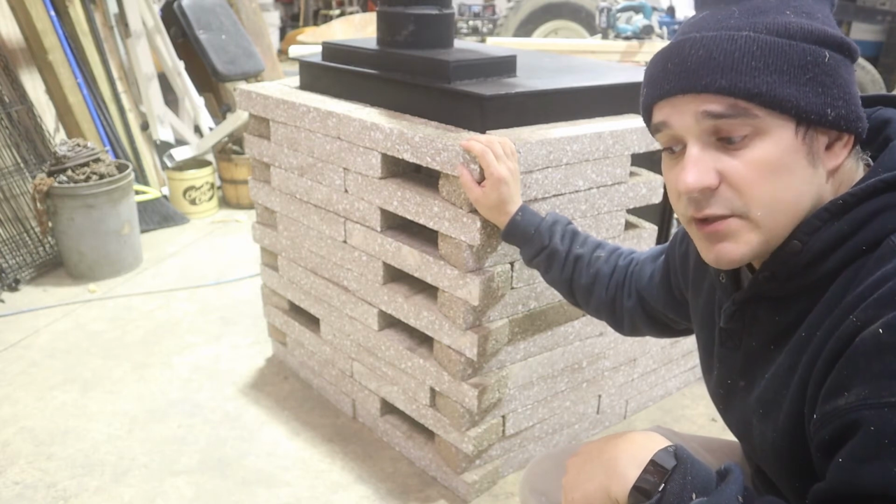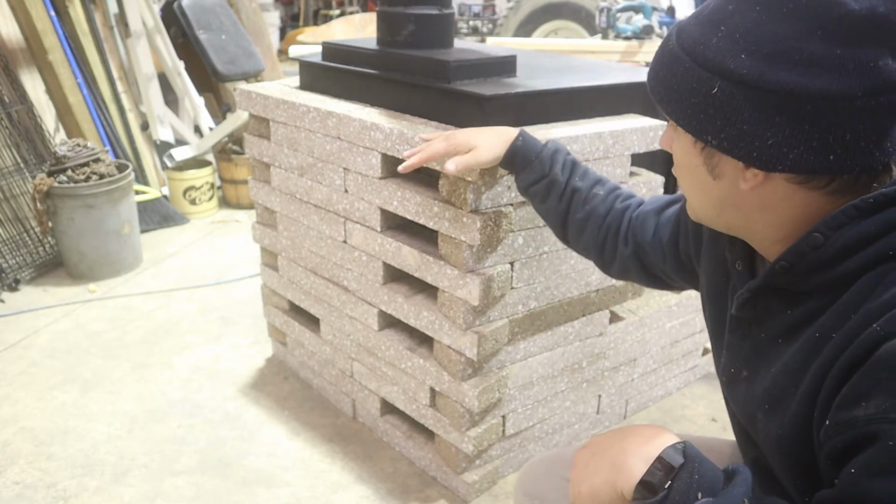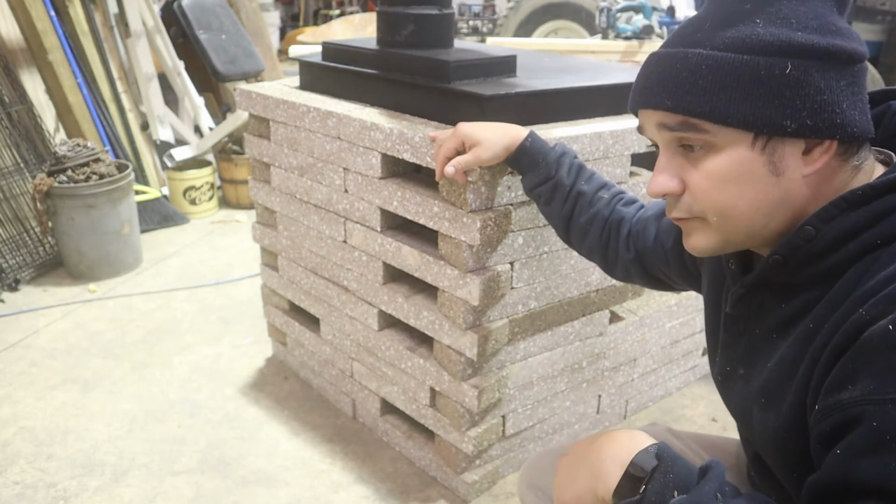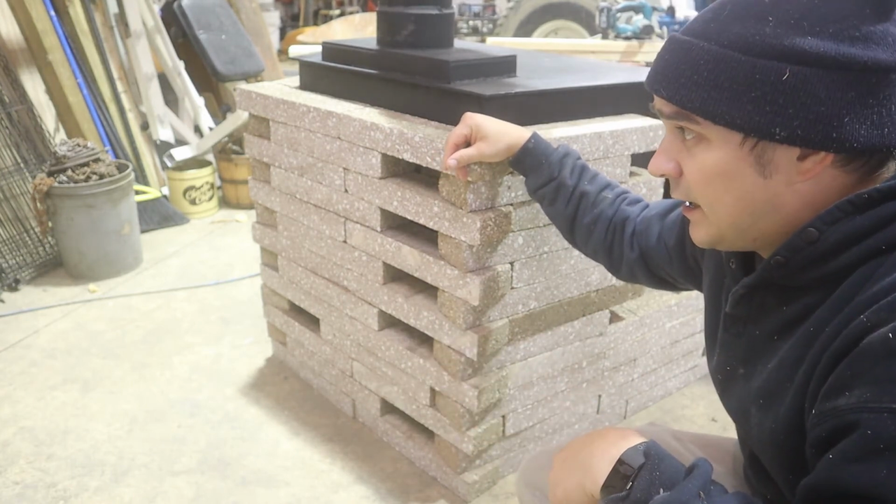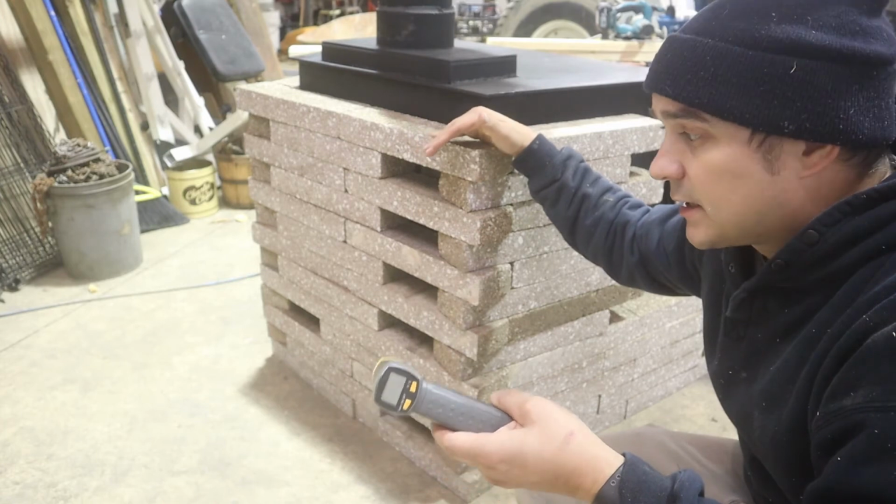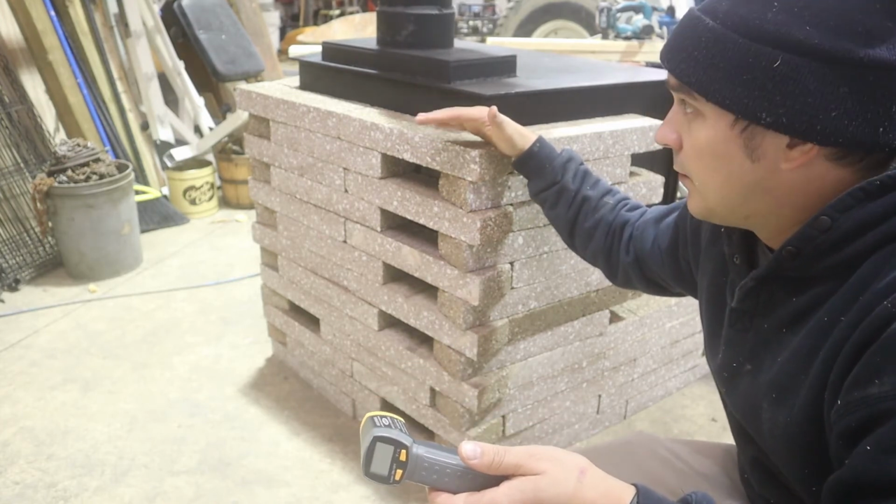I'm not saying I'm going to put stuff against it, but now when this fire goes out, this stuff is still going to be nice and warm, and it'll just keep radiating. So I hope with working out here every day and having a fire going, it'll warm up the whole place a lot faster, a lot more even. That's my goal, but